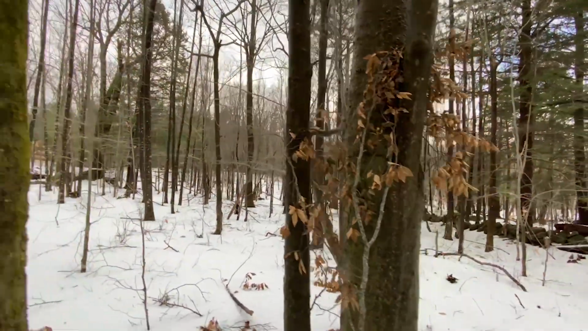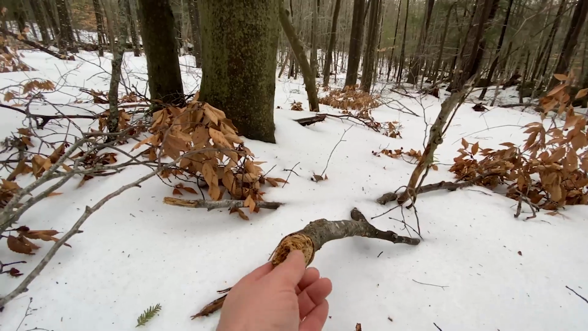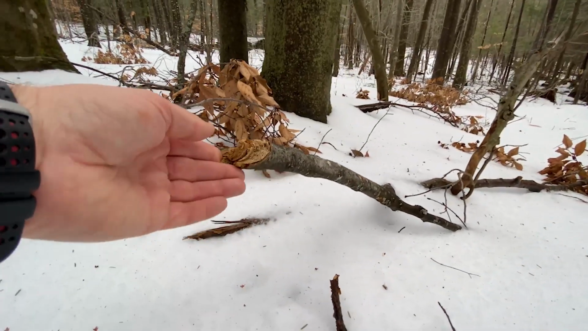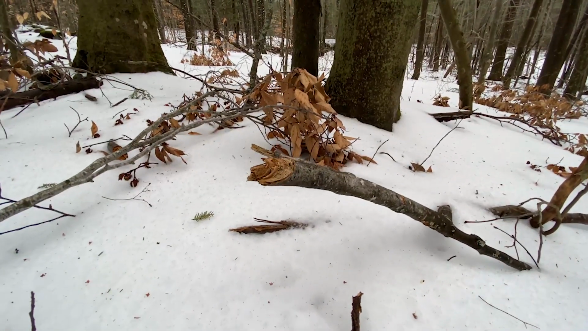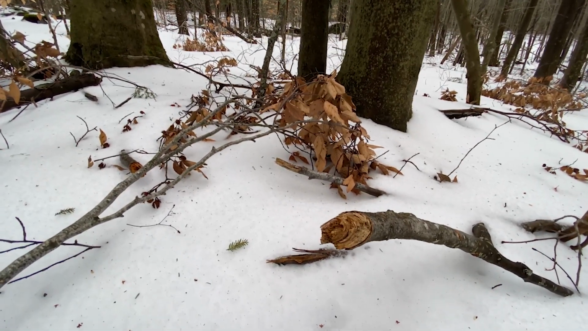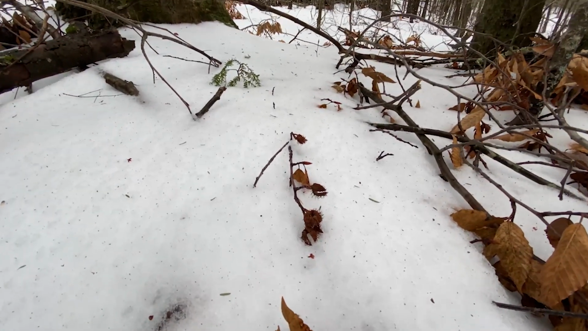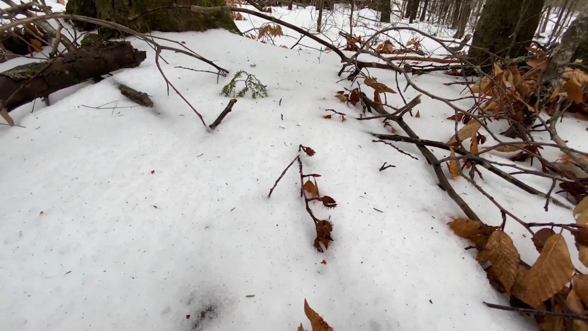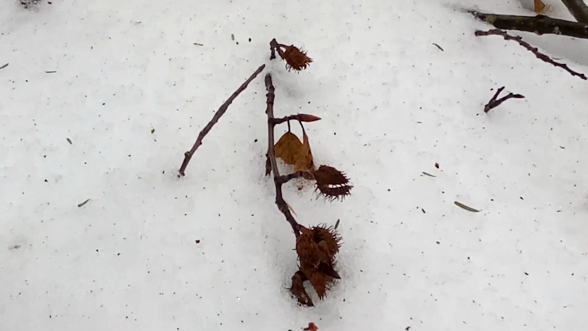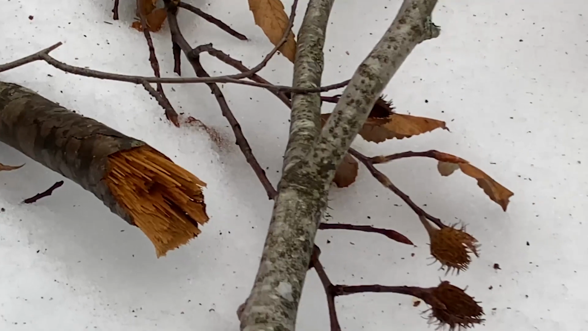And you can get a sense of scale of some of the branches they're breaking off. This is one of the beech tree branches that they broke off and pulled out of the tree. Probably fell out either when they were up there or after we got the first couple of snows. And these are actually the beech nuts that they were going after, just the husks essentially. The nuts themselves are gone.